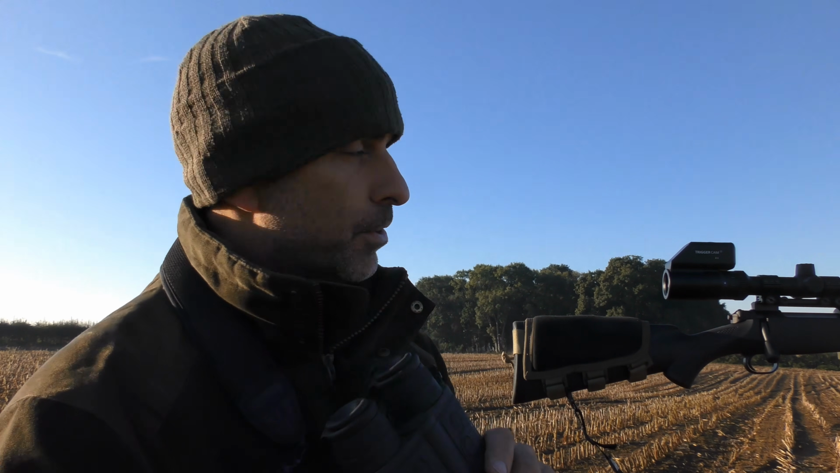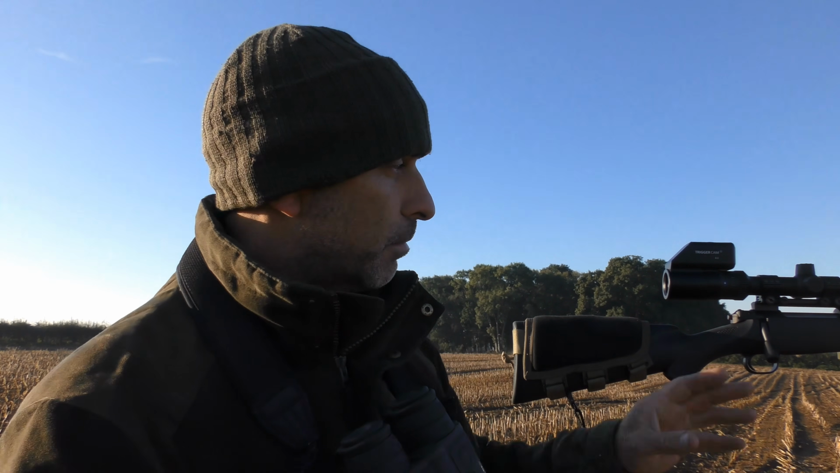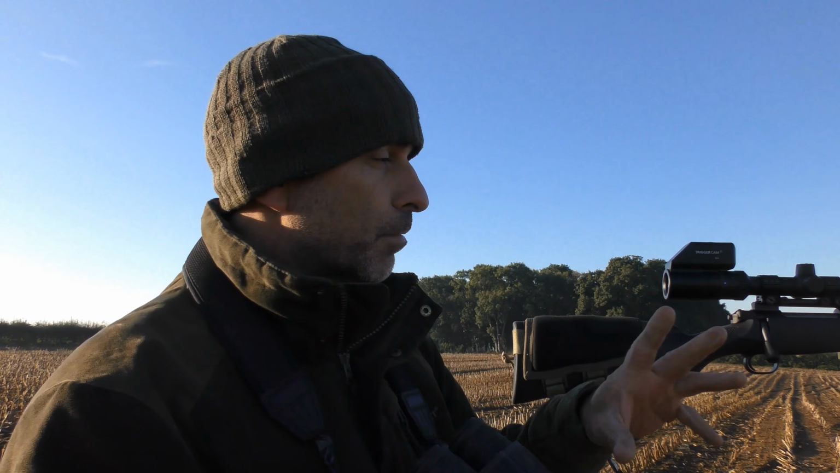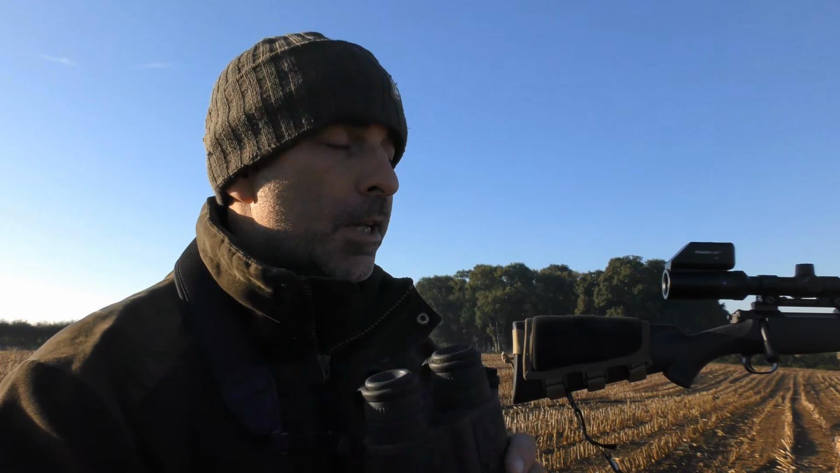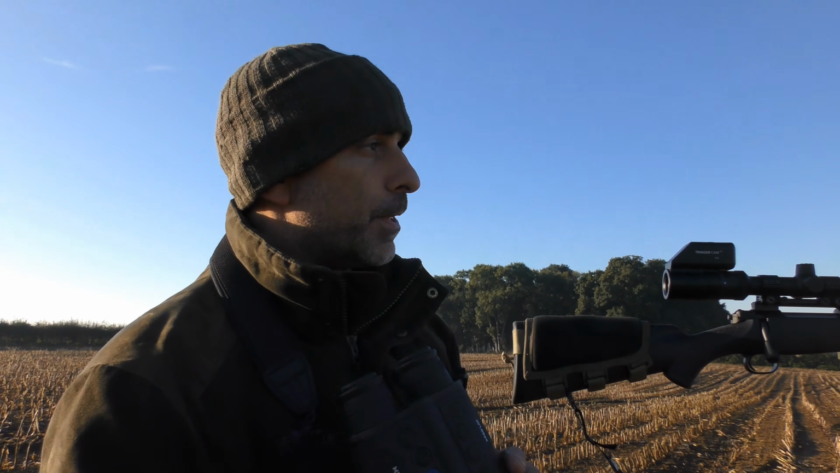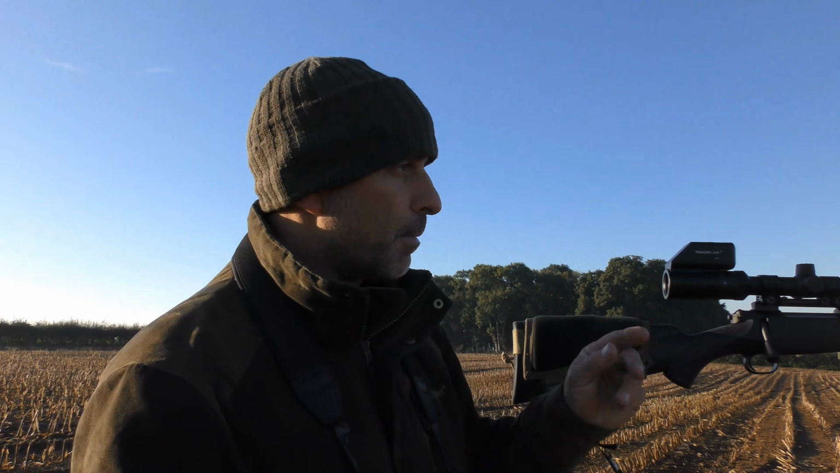So interestingly, I've just been comparing the Pulsar Mergers to the Zeiss thermal clip-on on that scope. Looking through that in daylight, as we are now, the picture quality is practically identical through these as it is through that scope. I can see just as much detail with these as I can through that with that clip on the front. So that just goes to show the quality of that product.